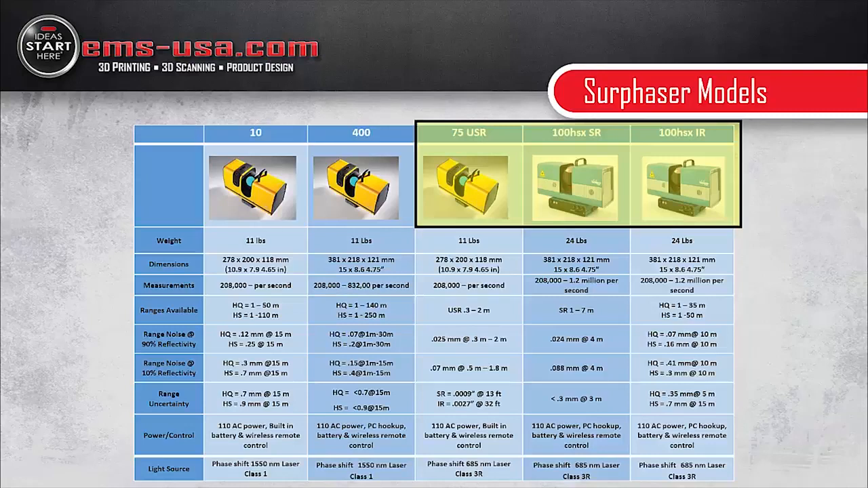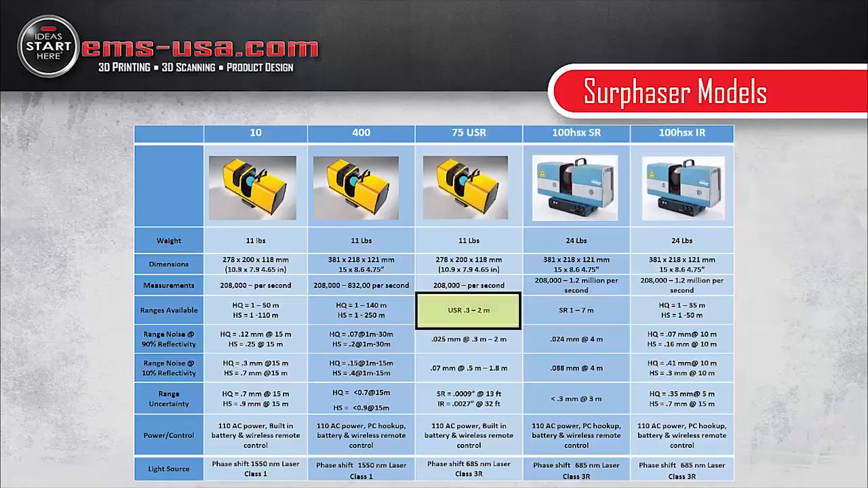And if you look specifically at the range, and basically what the range is basically how far the scanner can see. You can see with the ultra short range, it's very, very short. And that is really meant for putting the scanner inside things or getting up very close on smaller objects. That could be inside a vehicle, like a military vehicle or a car or something like that.